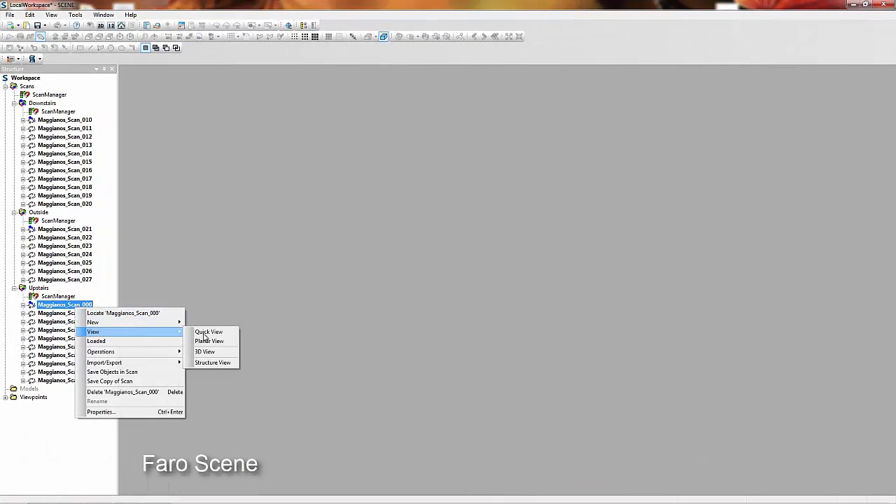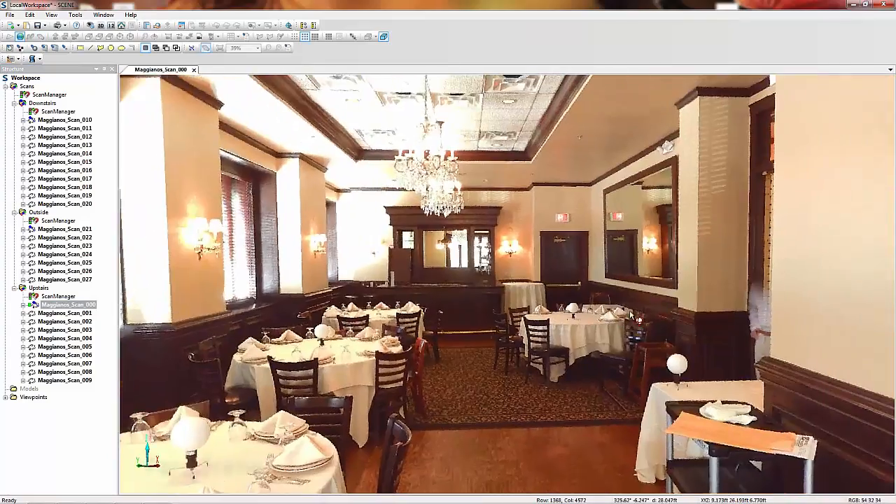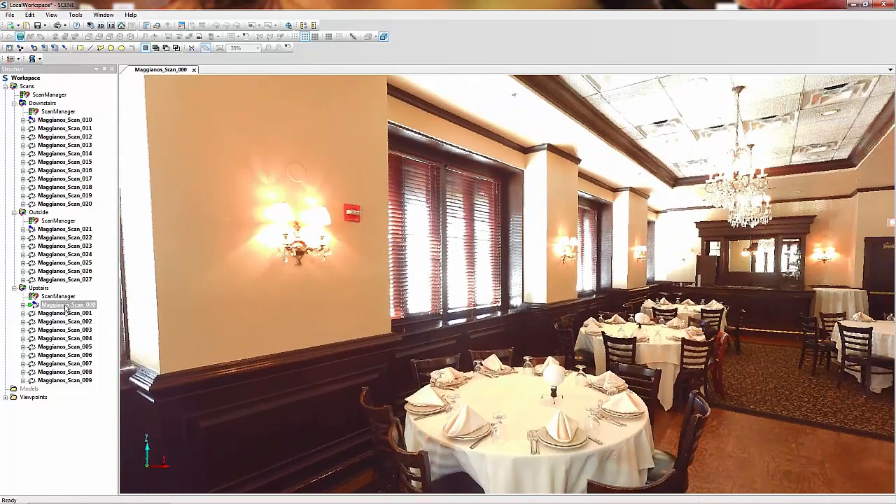Now we are in FaroScene, the software used to process the laser scan data. I'm going to start by looking at a panoramic view of one of the scans. This is taken from the point of view of the scanner. As you can see, I can look around the space in all directions and see everything that was captured.